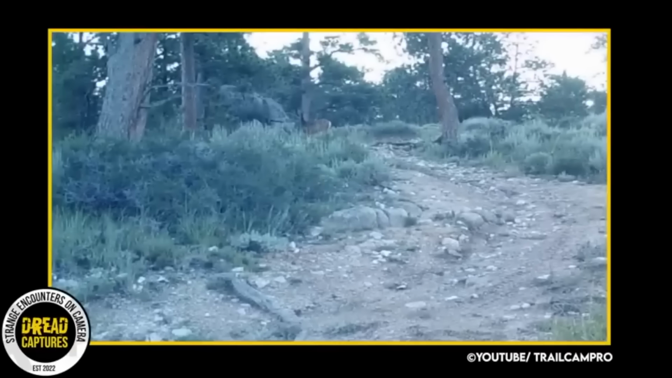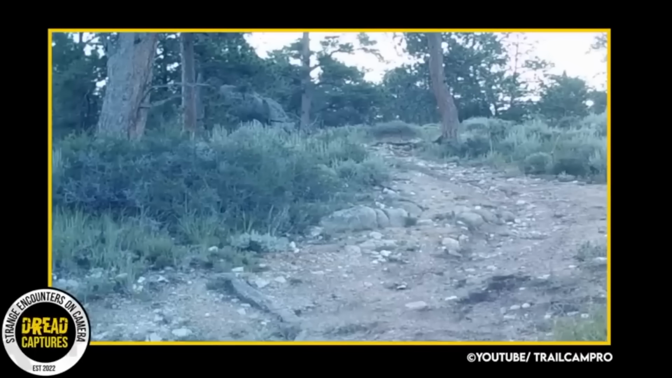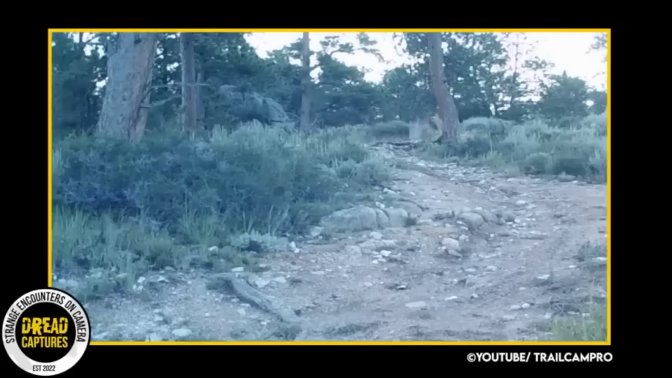I'd like to know the backstory of this clip here. The deer is stopped, the coyote runs by, and then the deer chases. Are they buddies, or... The deer did look kinda annoyed when he passed the camera.